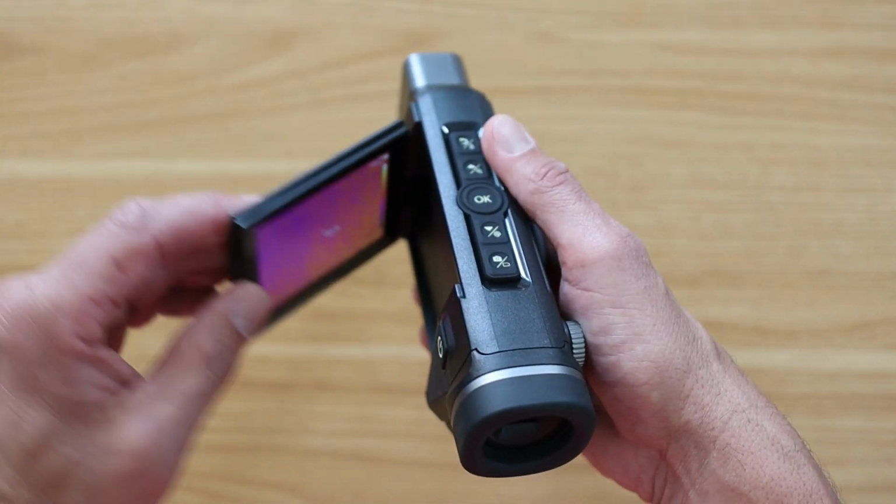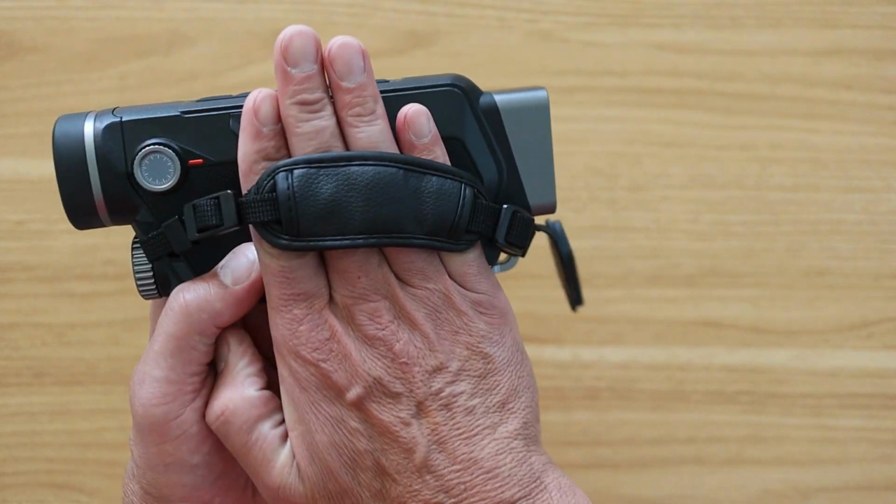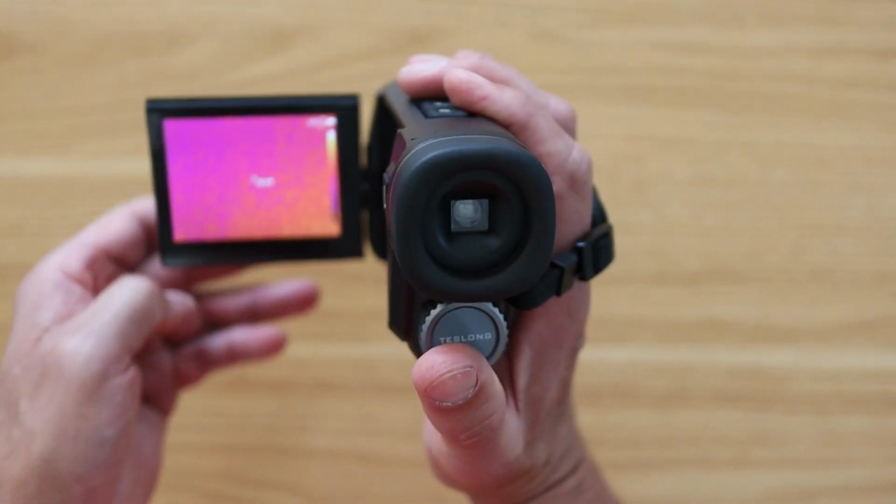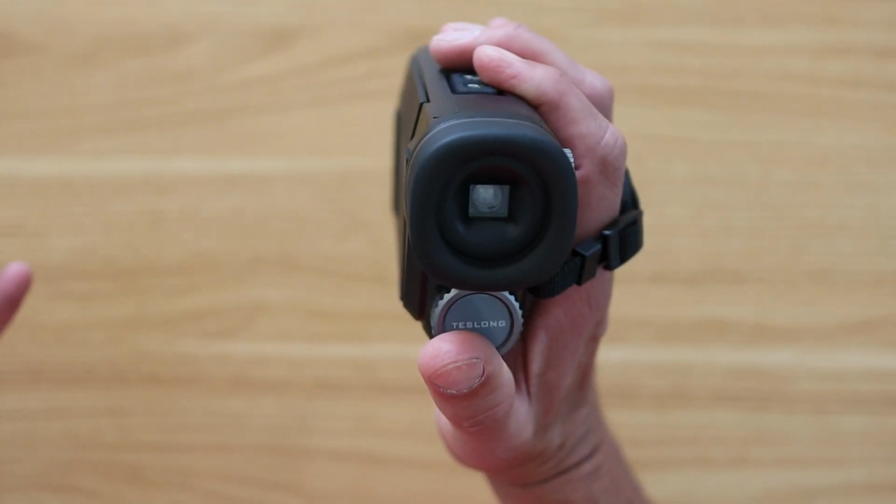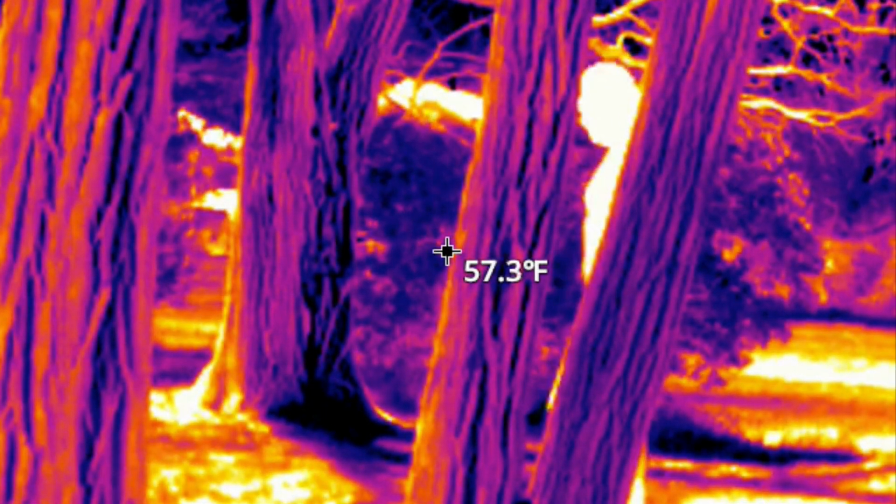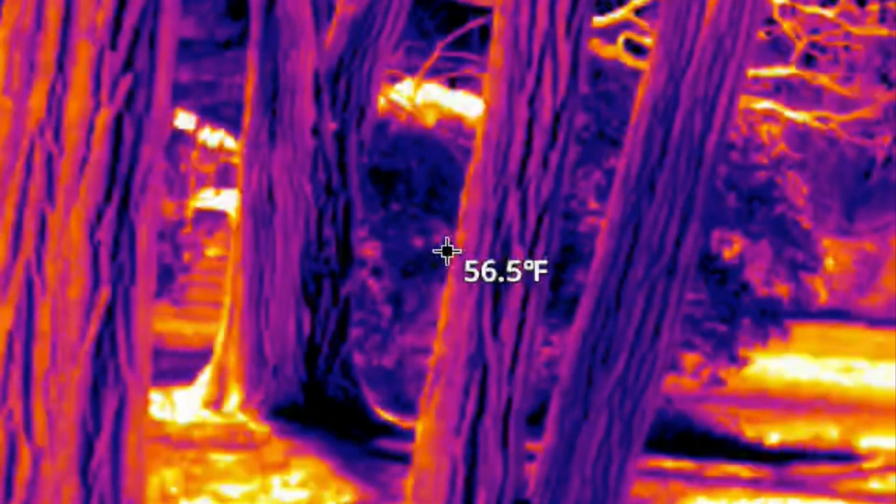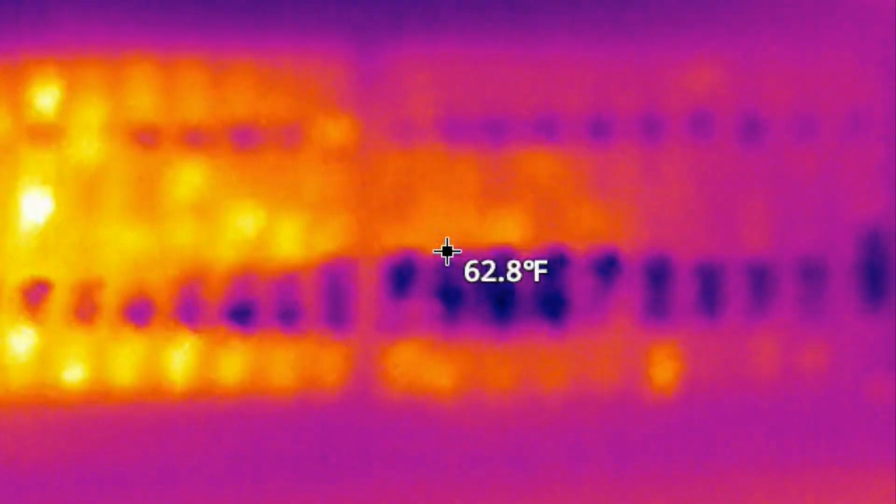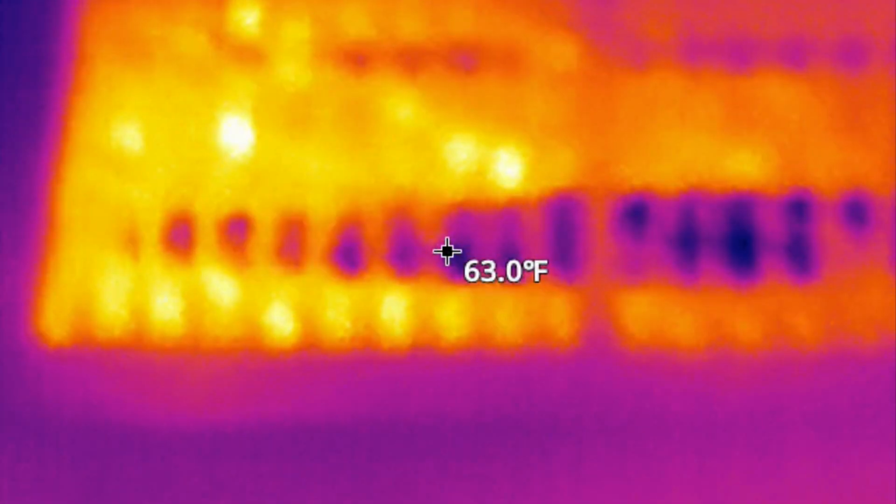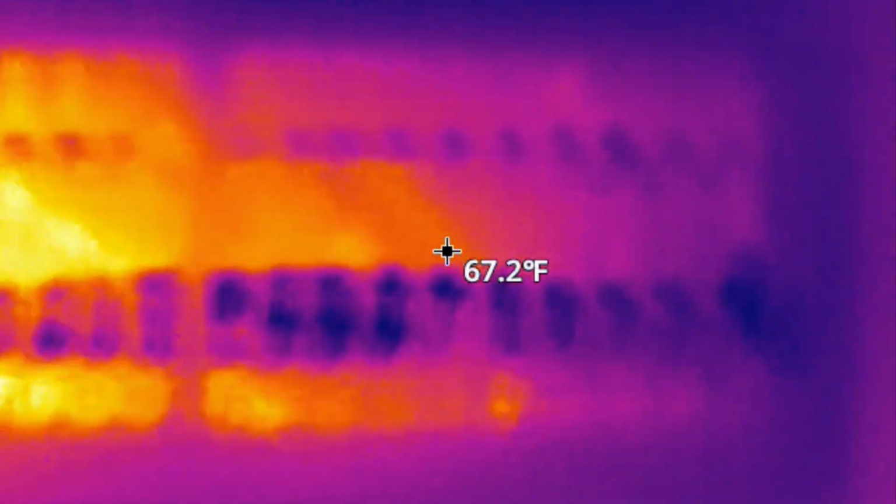But overall, I'm really happy with the solid construction of this. I like the fact that I have a handle here so that it's really easy to move around and to carry. And let's see it in action. As you saw from before, this definitely gives you an unfair advantage when it comes to the game of hide and seek, but it's definitely a lot of fun. I used it here on my heat registers. I wanted to see how warm the air is that is coming out of the vent with the furnace on, and then check different places in the house and see where the warm and cold spots are.